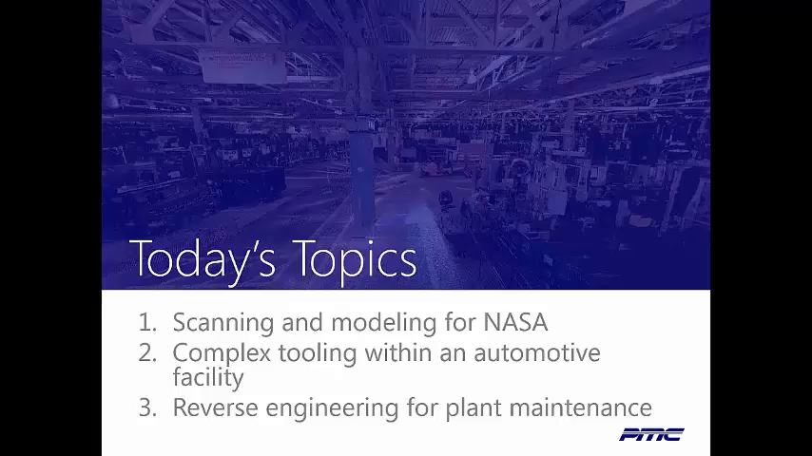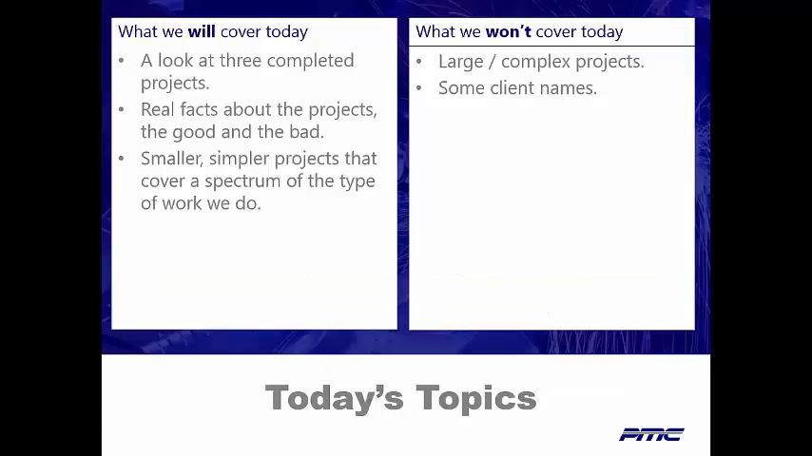More detail into what we're going to be talking about. So we're talking about the 3 projects. We're going to talk about how those projects actually went, both the good and the bad, how they played out. We focused on smaller, simpler projects. We don't want to give you the impression we don't do large projects. So we've done massive projects, but they don't lend themselves to talking about in a 30-minute webinar.